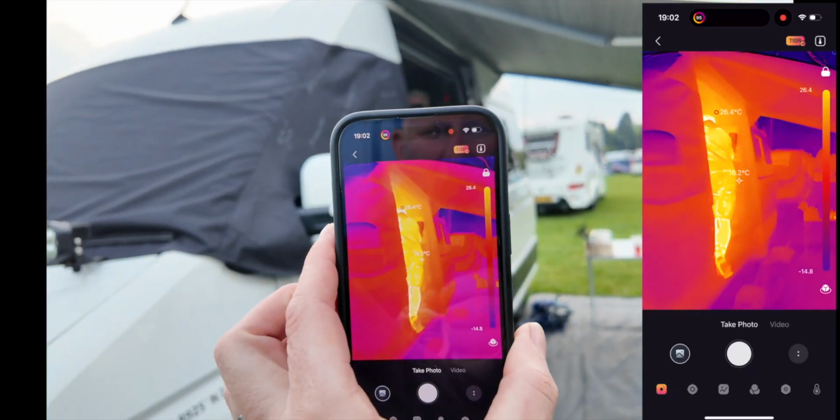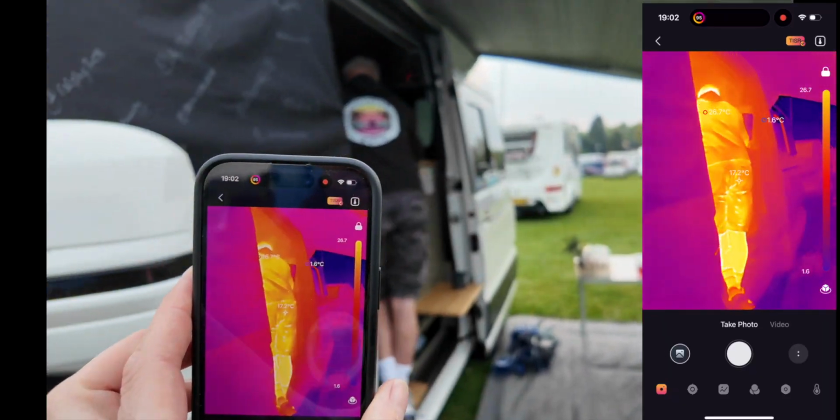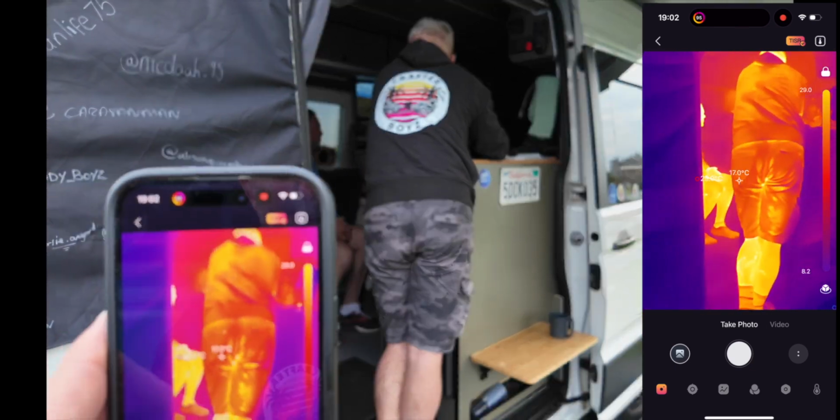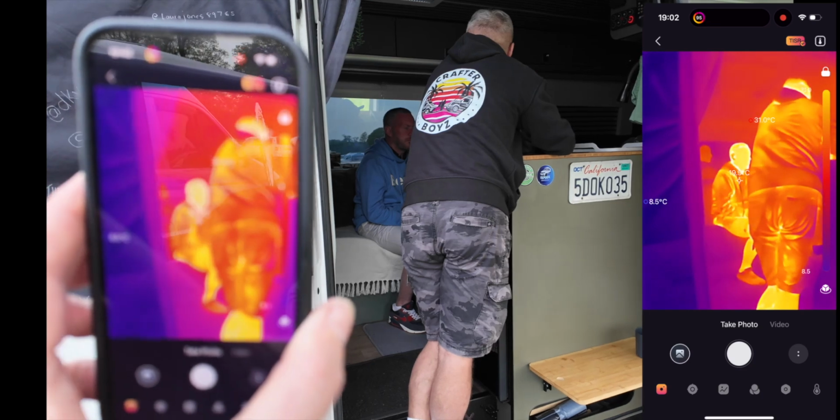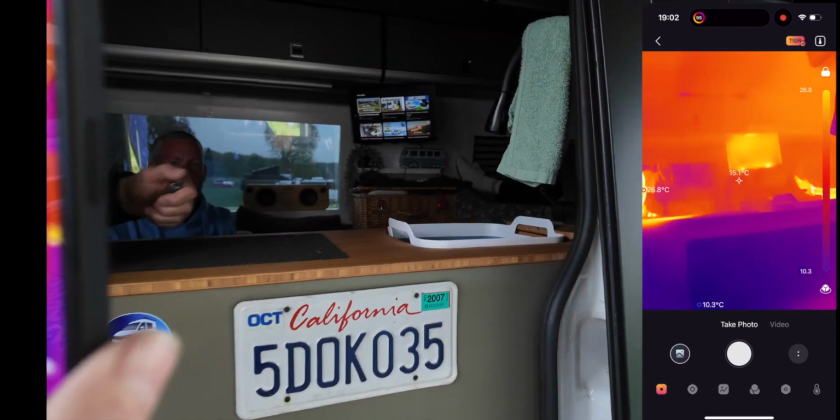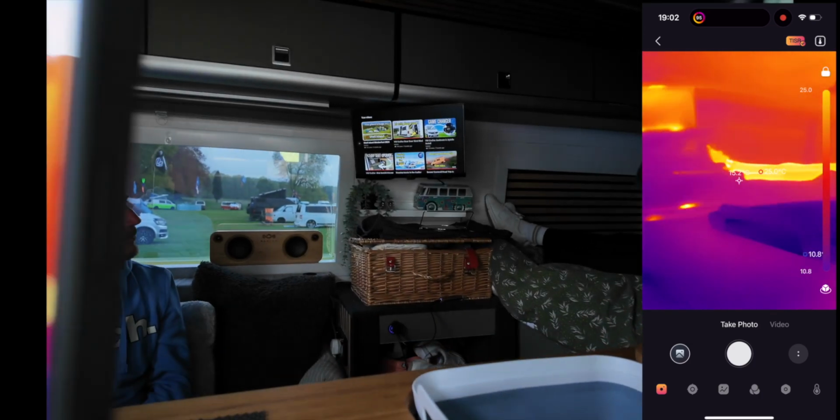Let's go and have a look at someone else's van. Should we go for Mark's? So as you can see, Mark's van there, somebody's got a really hot ass. Let's see if he farts. You said that's like Tenby side, isn't it? Like, yeah, somewhere along. What are we on? There. So look at Mark's.